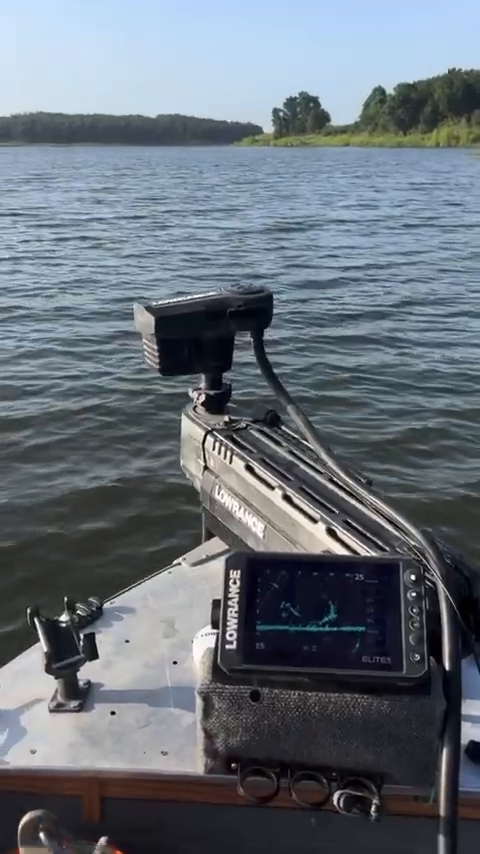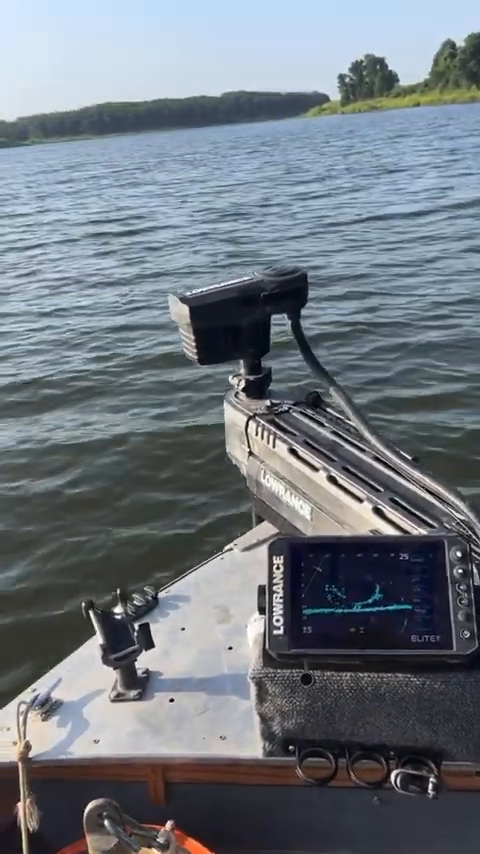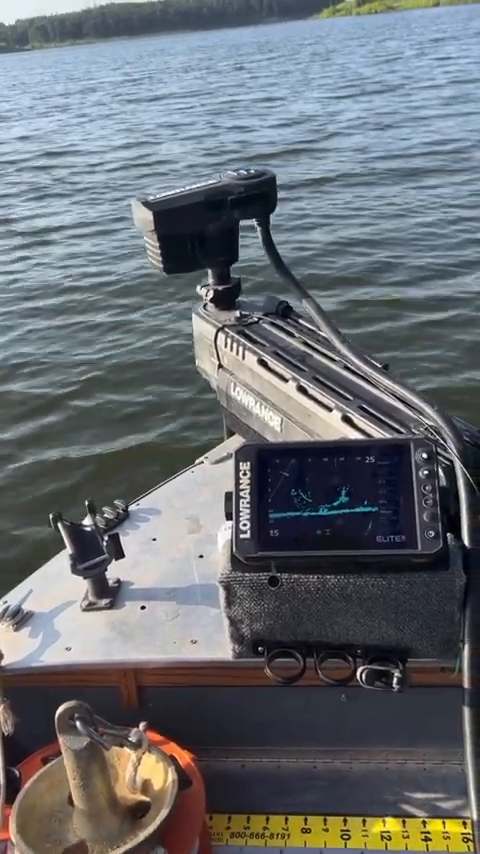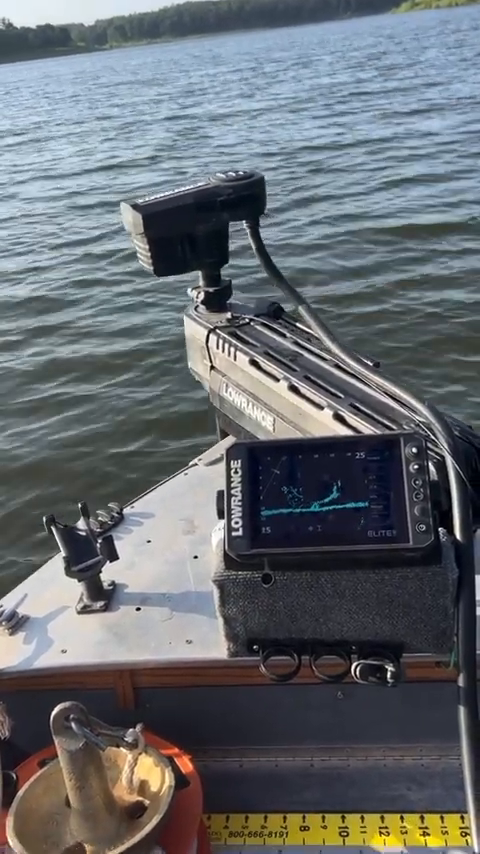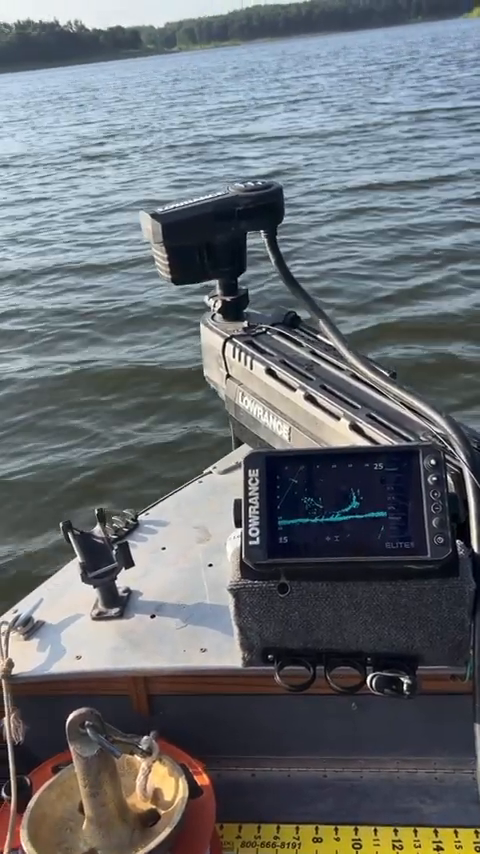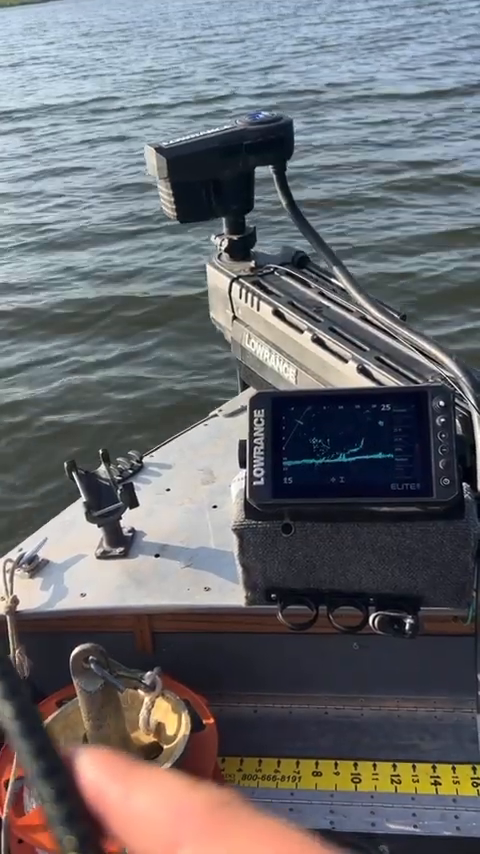Just simply cast it out, find it on here. I'm at 20 foot right now, and just track it. That's all I'm doing is tracking it. I'm gonna put it right above them, or right through them in this case, because I can't really tell where the tree is. So there I am, I just made it out. I'm gonna try to catch these ones at the base of this tree.